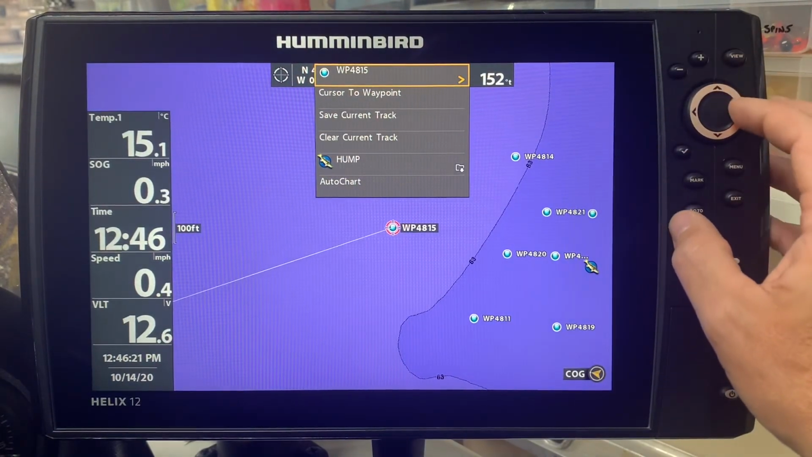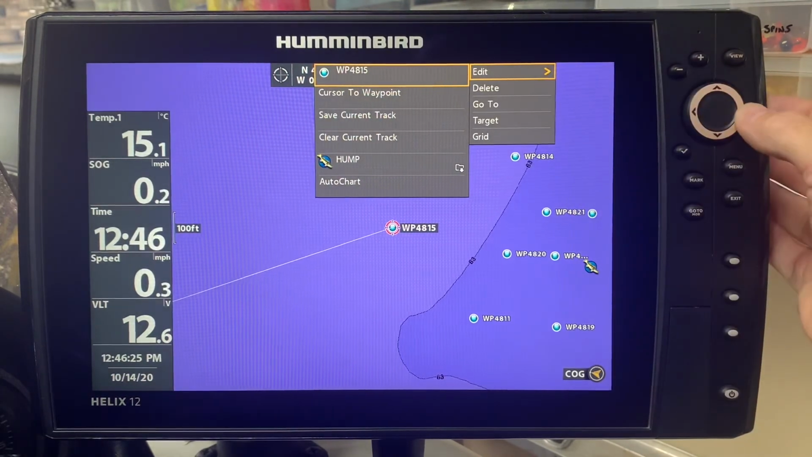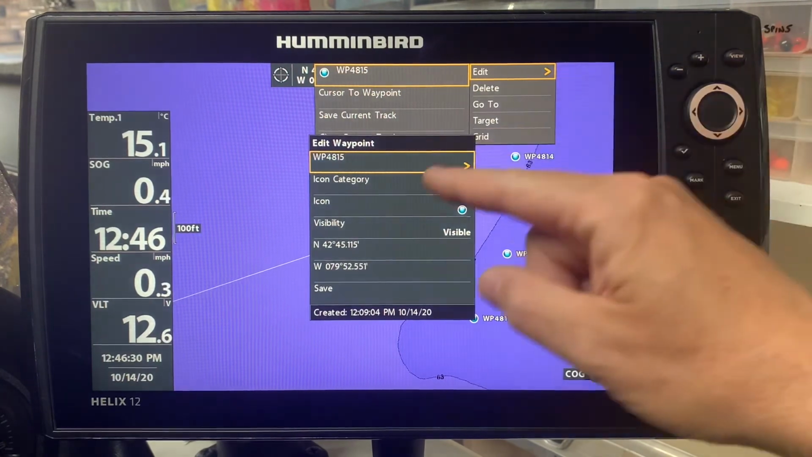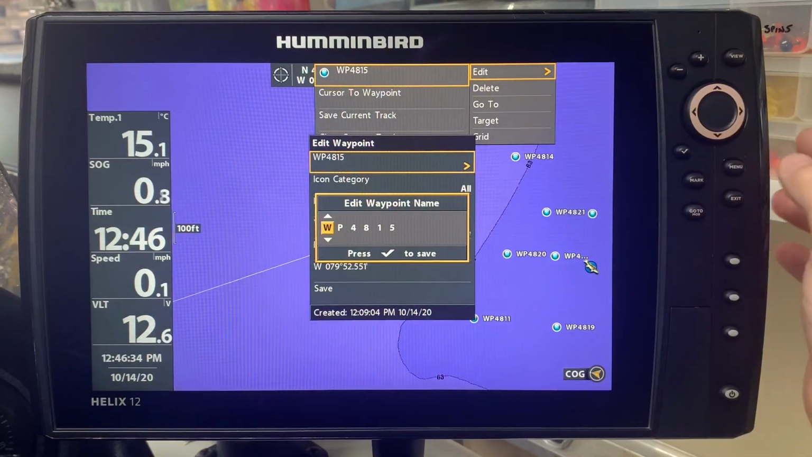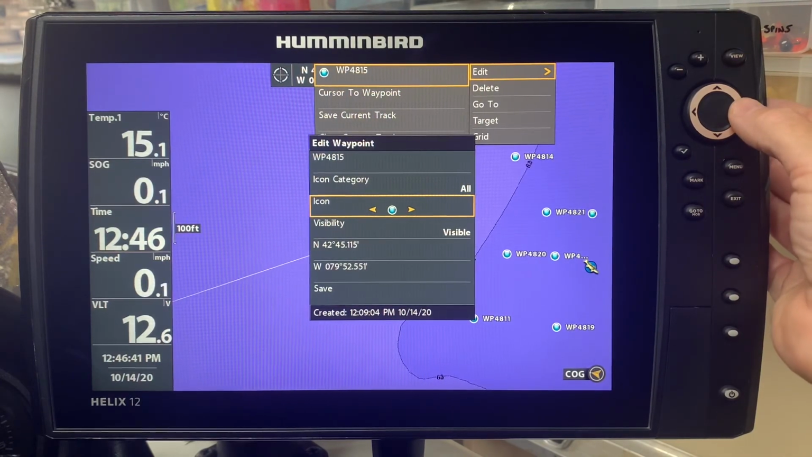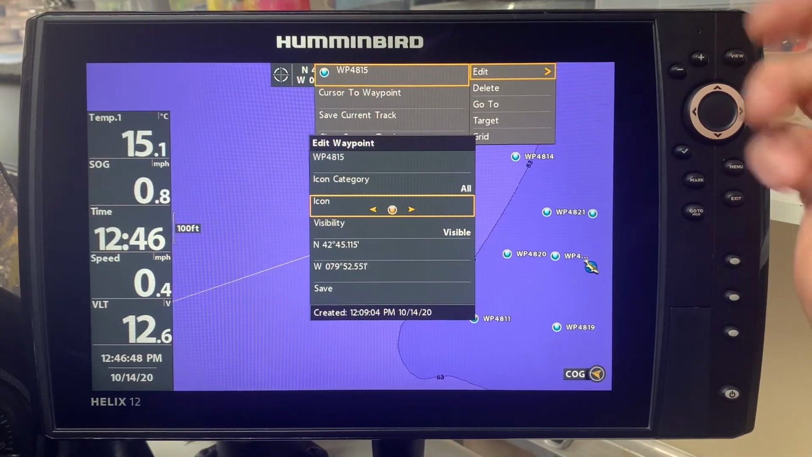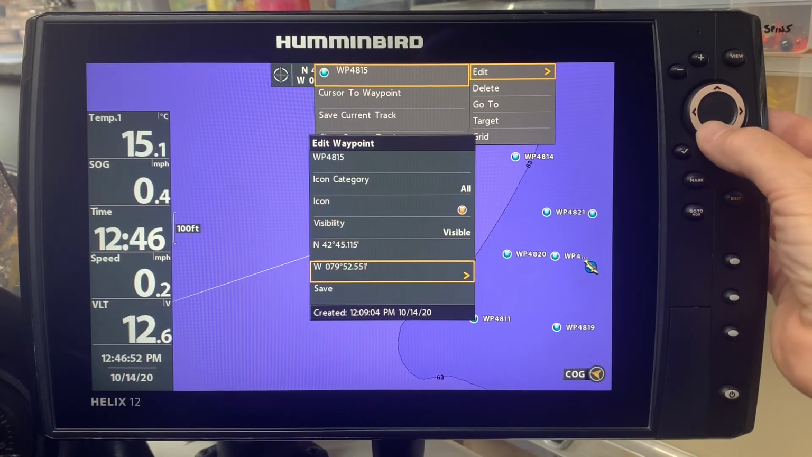And I can go up to 4815, and there's my edit button again, prompting me to go with the right cursor. Now I can change the name by hitting the right cursor here, and it shows me how to edit the waypoint. I'm going to exit because I don't want to do that right now. And let's say, for example, I wanted to simply make it a yellow circle, just to make it different because I caught some fish there and I want to distinguish it. Now I have it changed to a yellow icon.